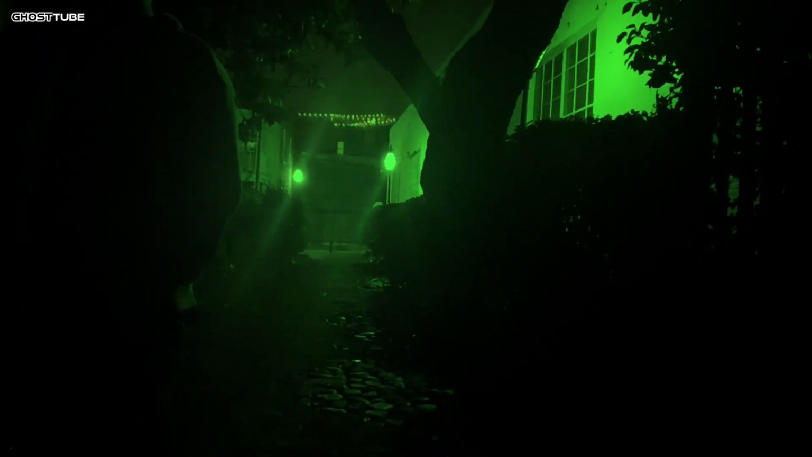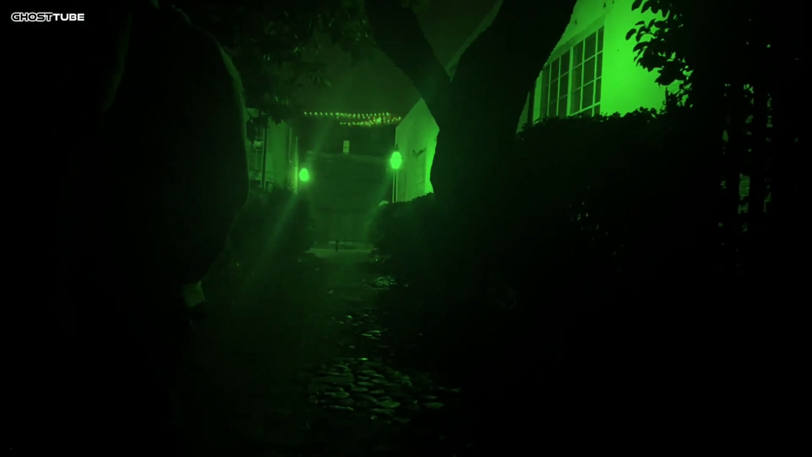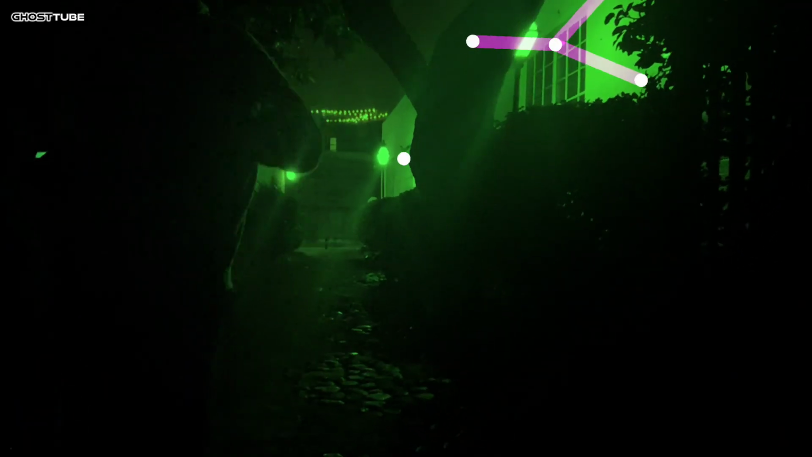Raise your arm. Could be something. Anything weird going on, Christina? I don't know. It looked like a person, but it's also where the lights are. There's also a lot of foliage in there.